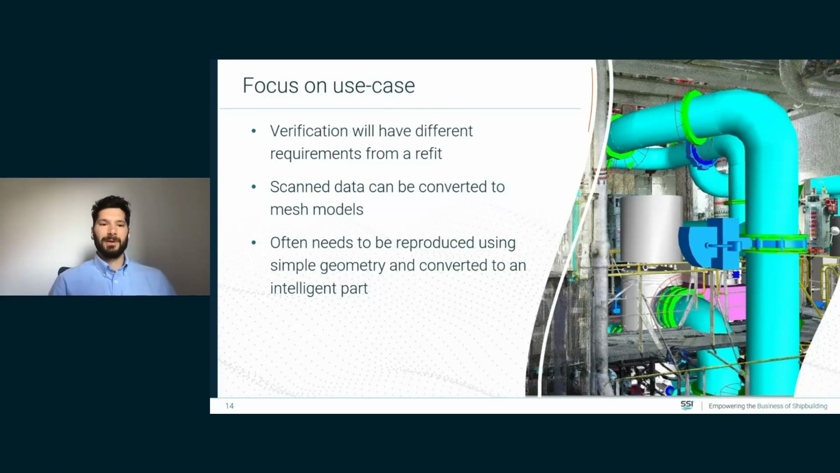So, for example, as-built verification will have different requirements from a refit. Scan data will often need to be converted into mesh models if you're planning to use it for further work. And often it's easier to just reproduce that using simple geometry and then convert that to an intelligent part for use in your actual larger product model. So the key is to focus on the use case and really understand what your end goal is and what you're trying to get out of it.